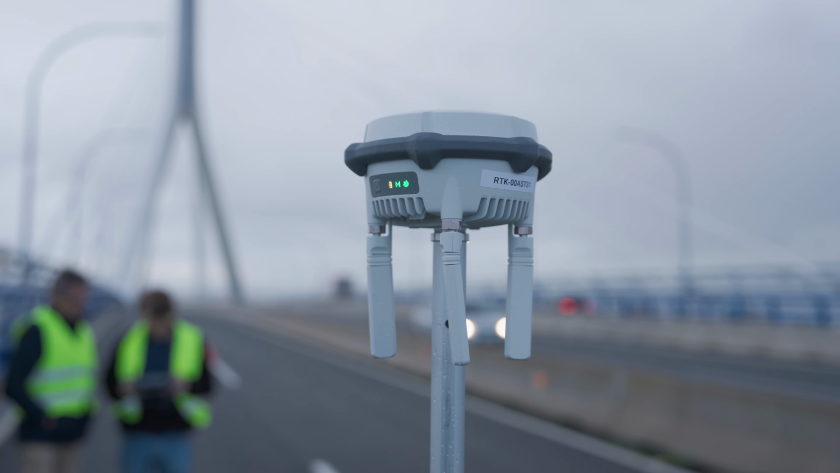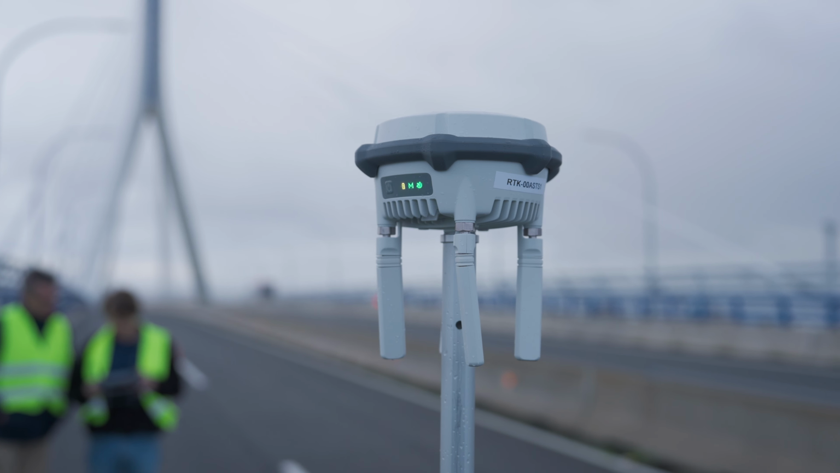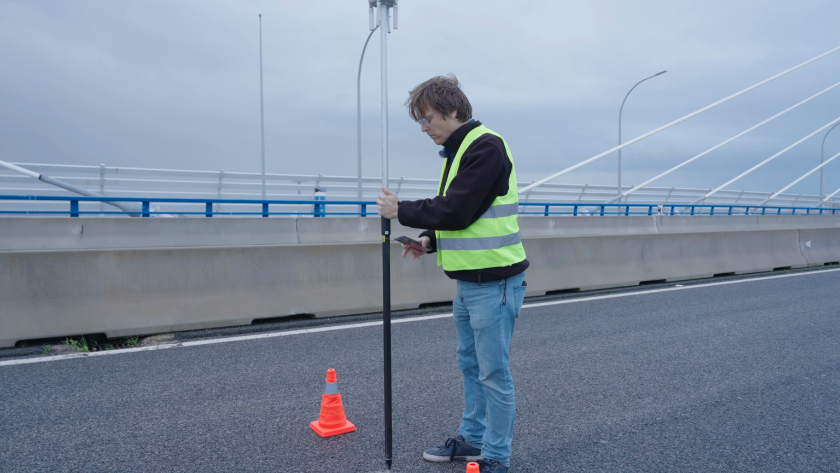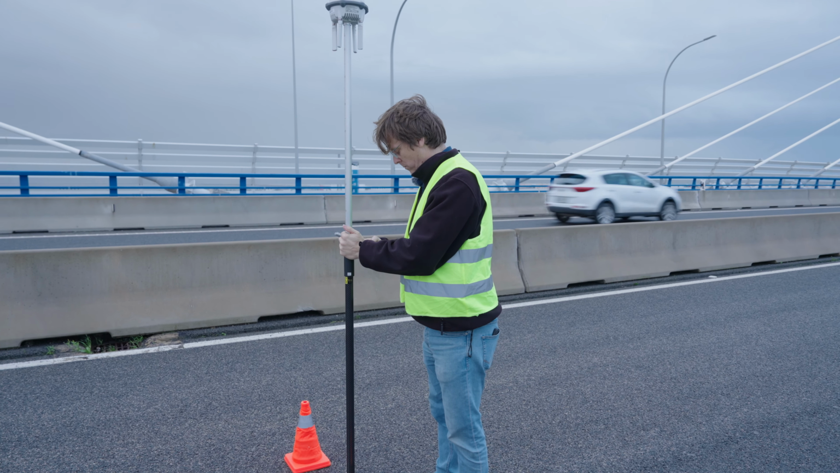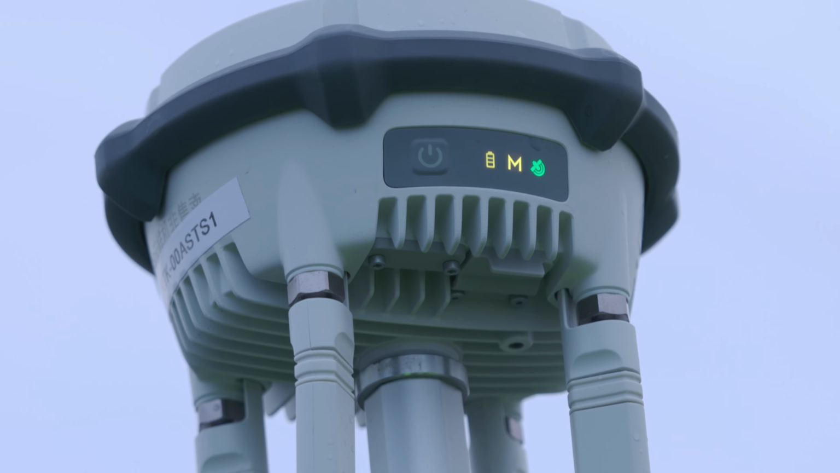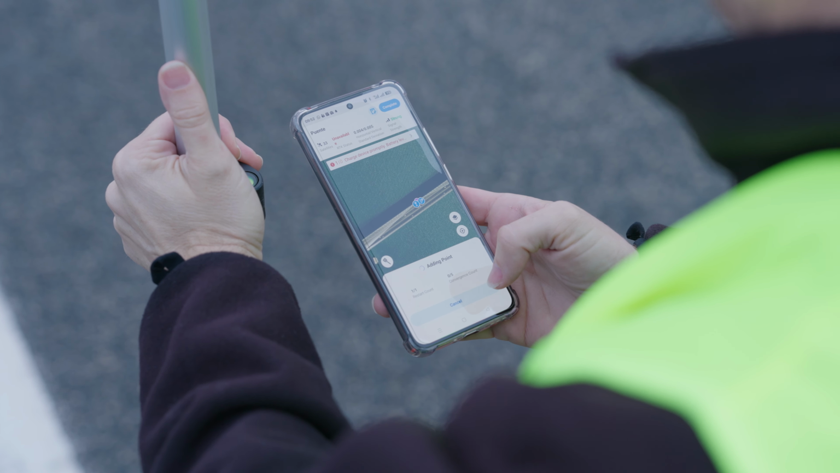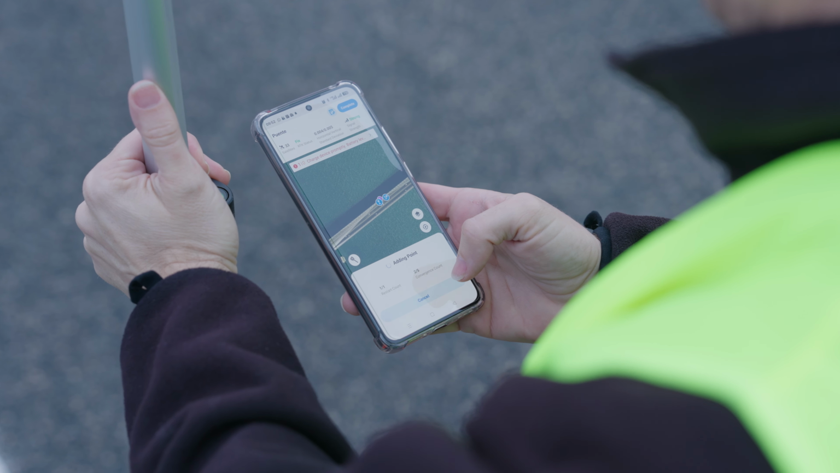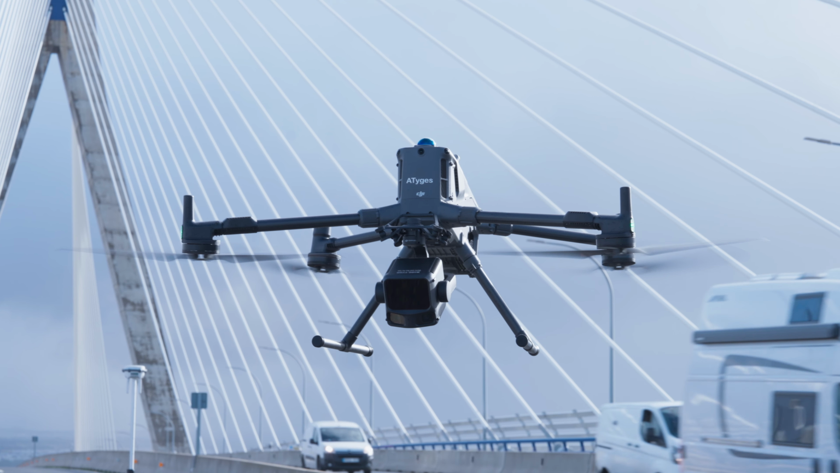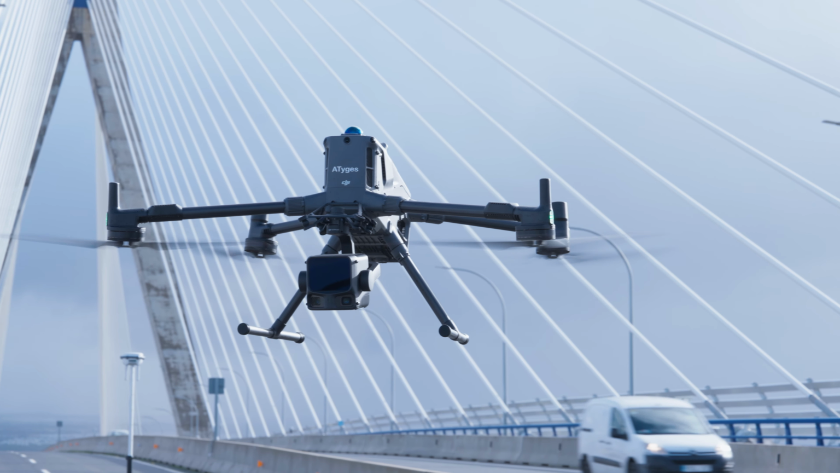While the base station is recording data, we establish ground control points. For this, we use a second DRTK3 in rover mode, connected to the base station for maximum accuracy. The rover mode is confirmed by the yellow LED, and points are collected using DJI Enterprise Android software. Once ground control is complete, we power off the rover and begin the lidar flight with the Matrice 400 and Zenmuse L3.